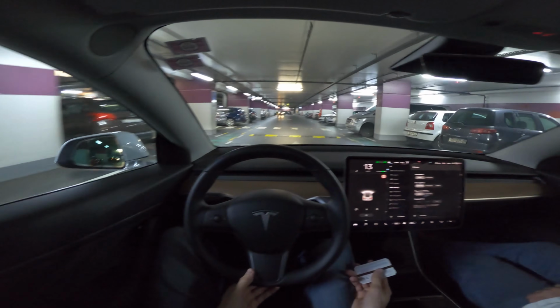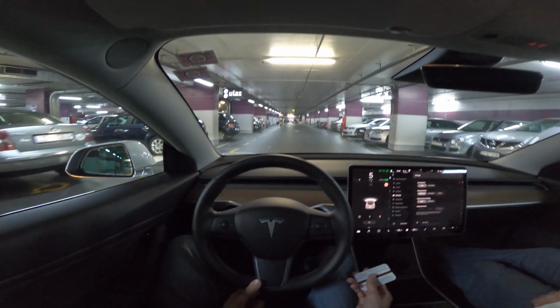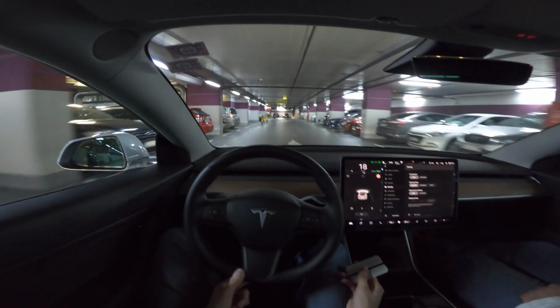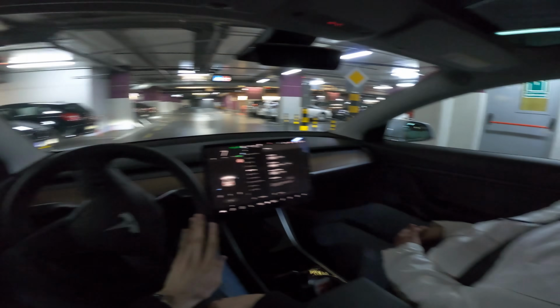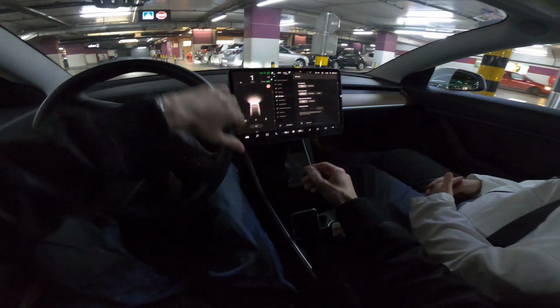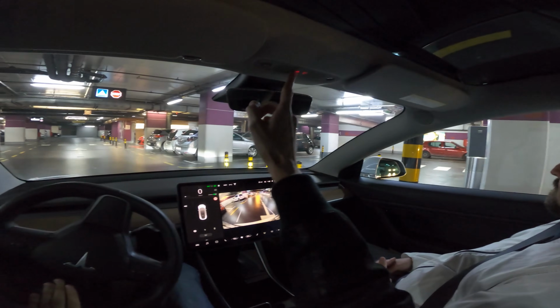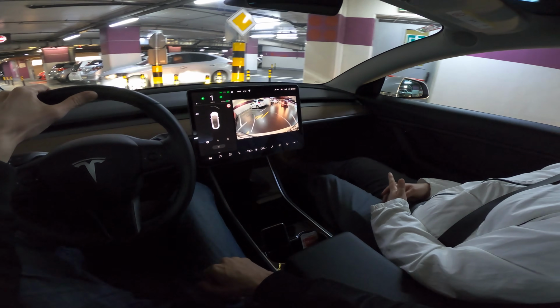I'm going to find a parking spot and park. Okay, parking space, a little tricky, but I will manage. So, up for reverse, there's a backing camera. In Croatia, it's mandatory to turn on your hazards so cars behind you see what you're attempting to do.